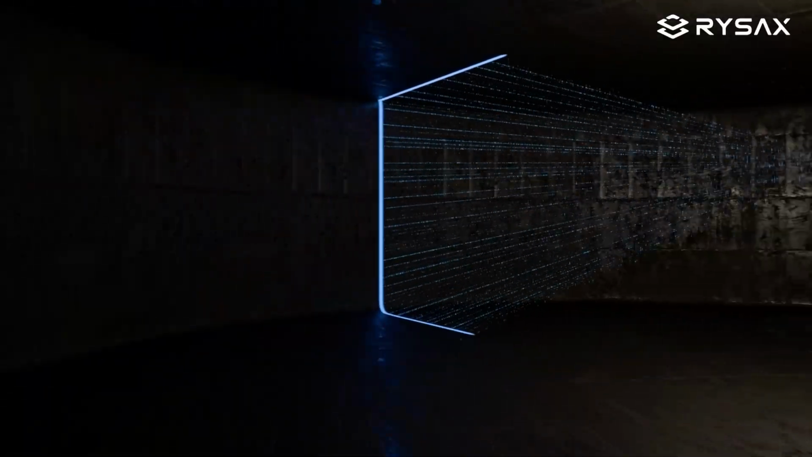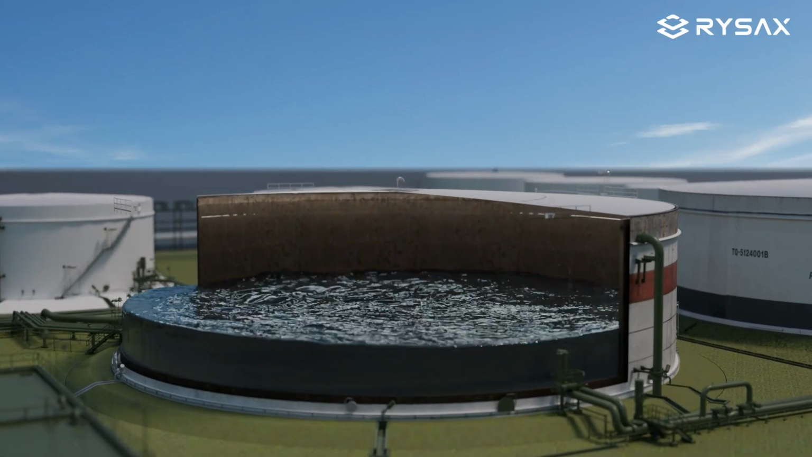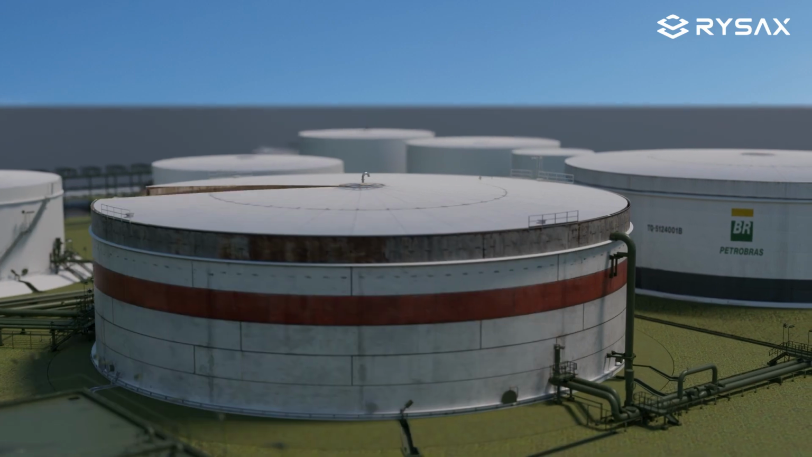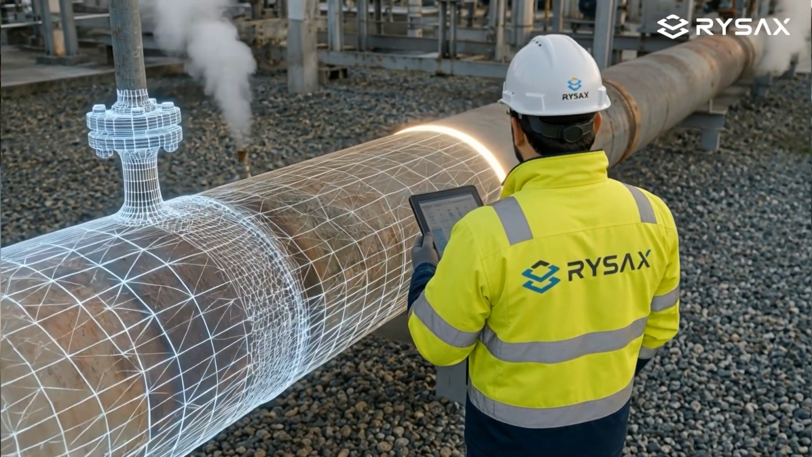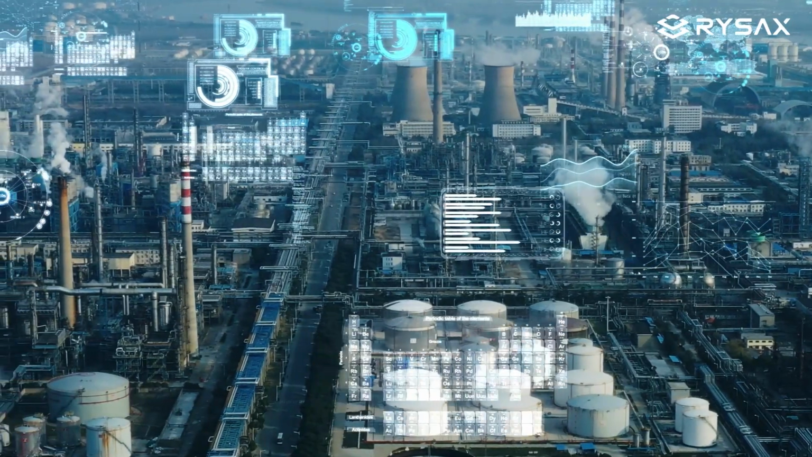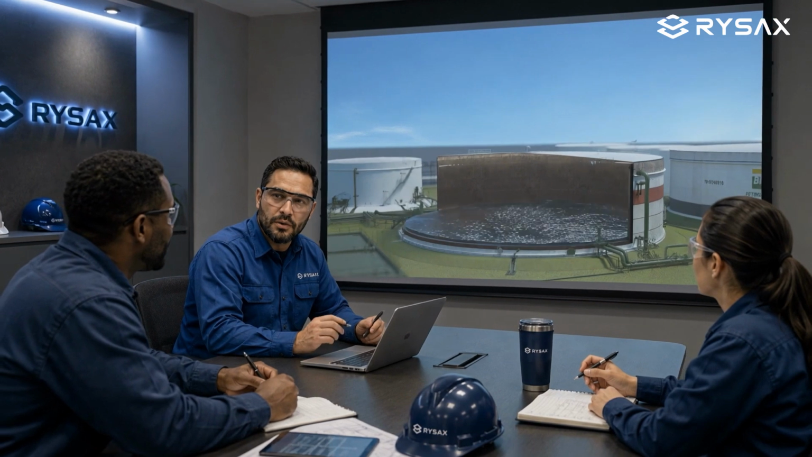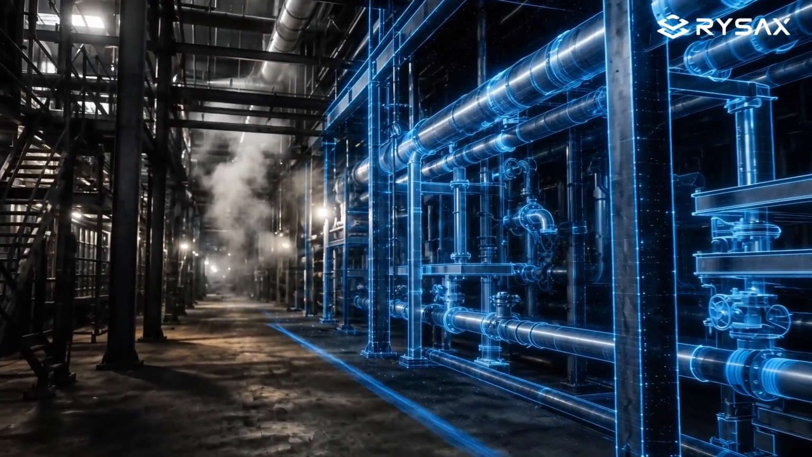And for shutdowns or capital projects, our 3D animations and 4D simulations let your teams share the complexity of the work with upper management, improving understanding and communication levels. Rysax, supporting companies from capture to model, from digital to decision.